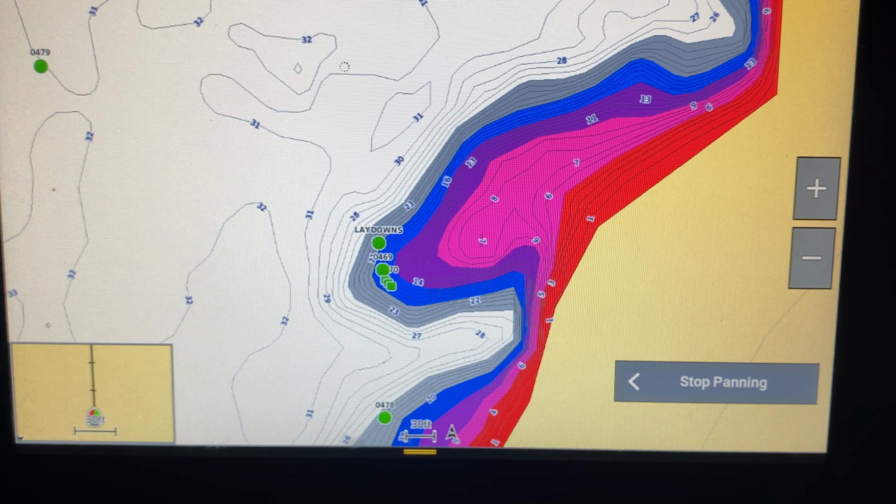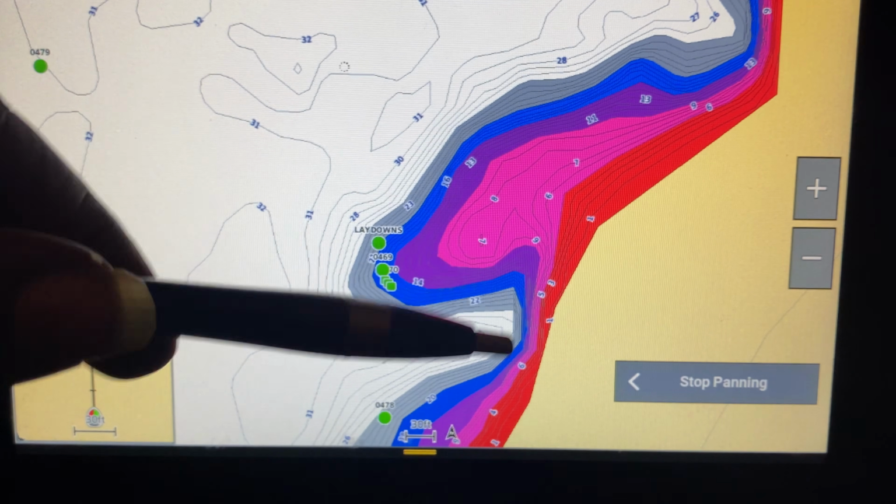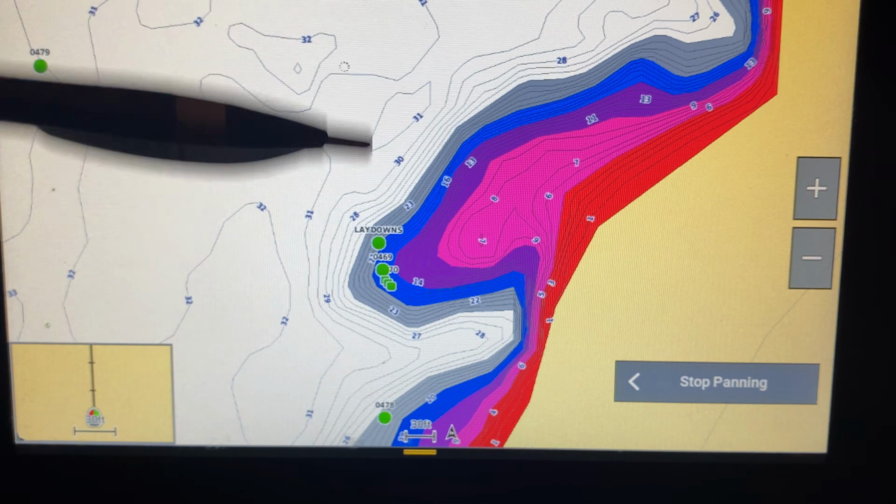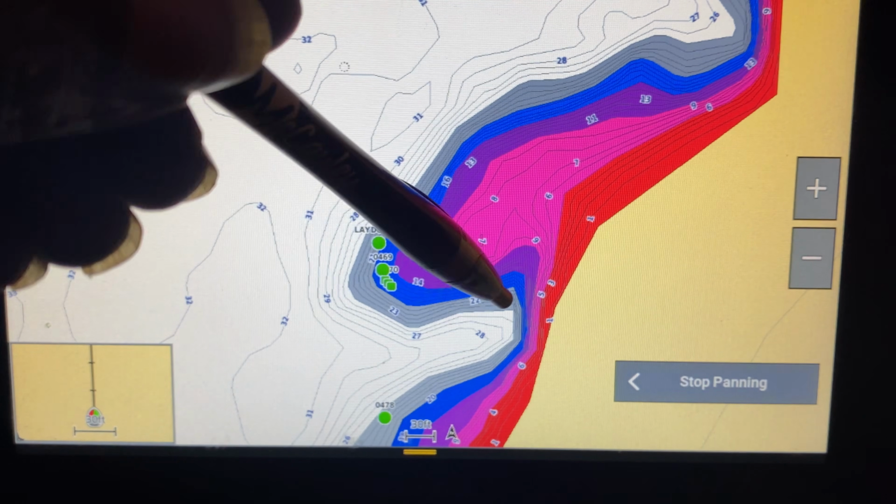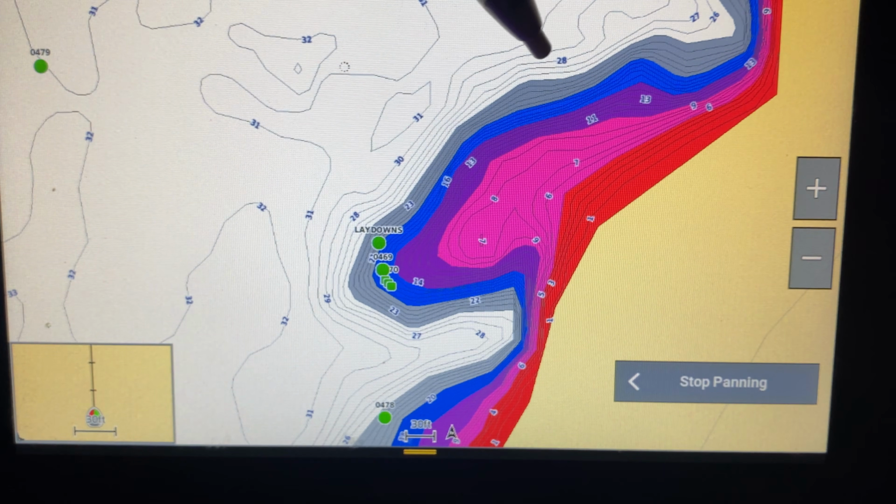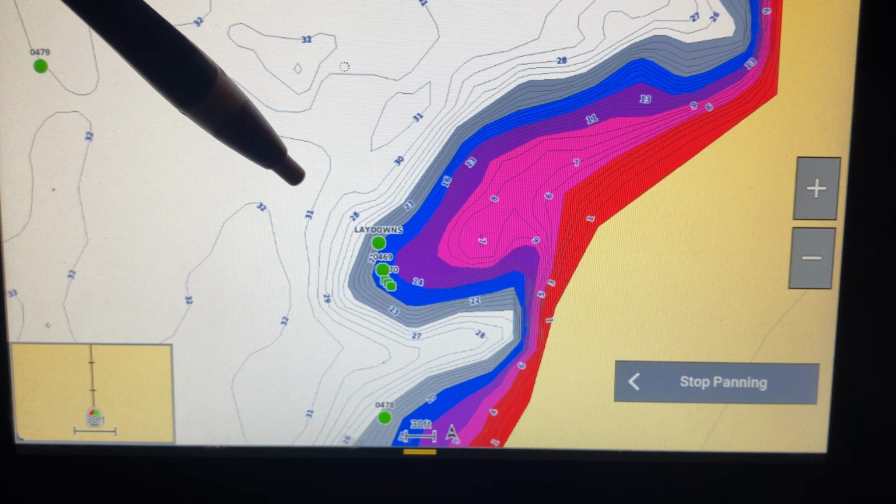All right, now let's look at the charts in your fish finder. That bird's eye view is just that: you're floating on top of the water now in the vessel, looking down at the structure.